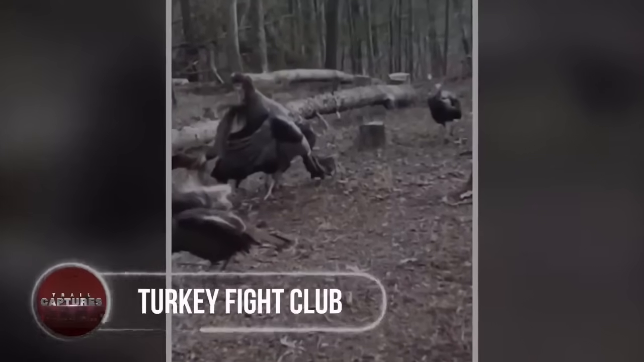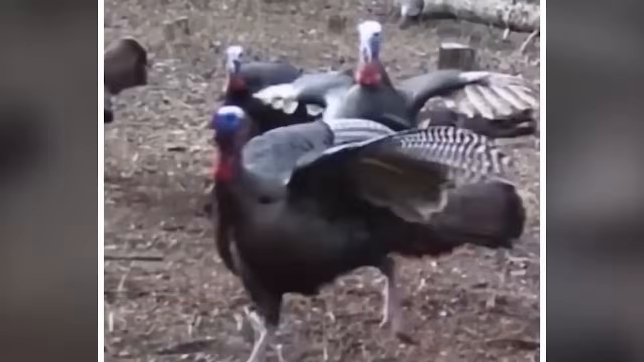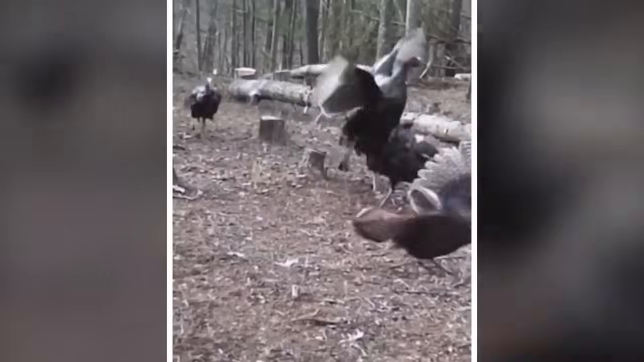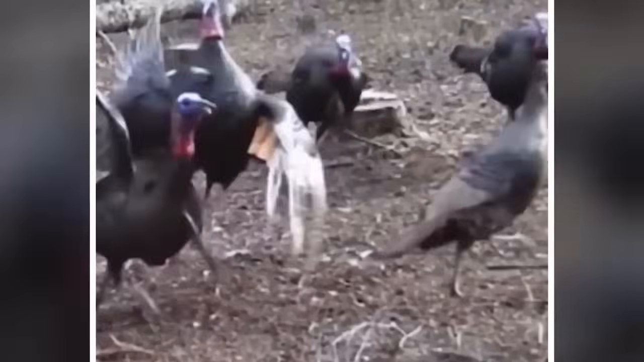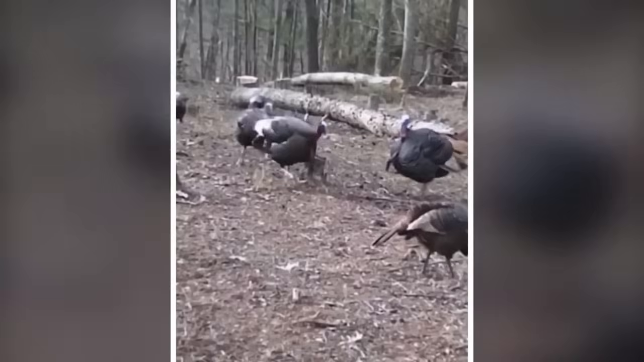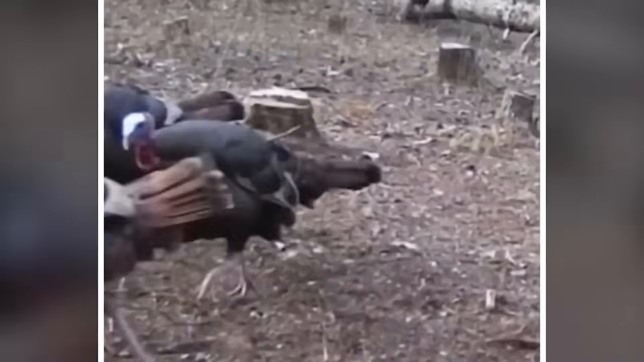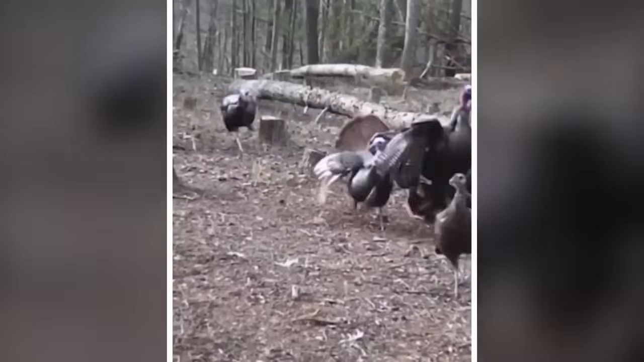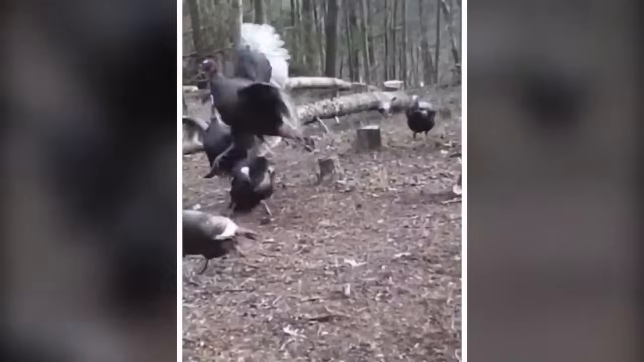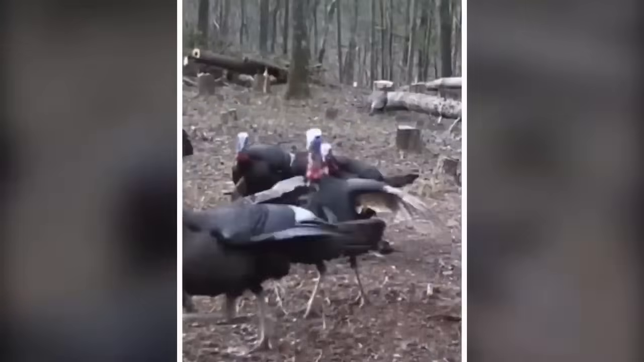Turkey Fight Club. A seemingly innocent forest scene turned into a turkey battle royale. Turkeys out of nowhere started attacking each other. Why? No one could tell. The trail cam owner thought it was the coolest thing he'd ever caught on tape. These turkeys proved that they were no ordinary birds, but fierce gladiators of the wild. The sight of these seemingly harmless birds going into a frenzy of feathers and beaks left everyone amused and perplexed.